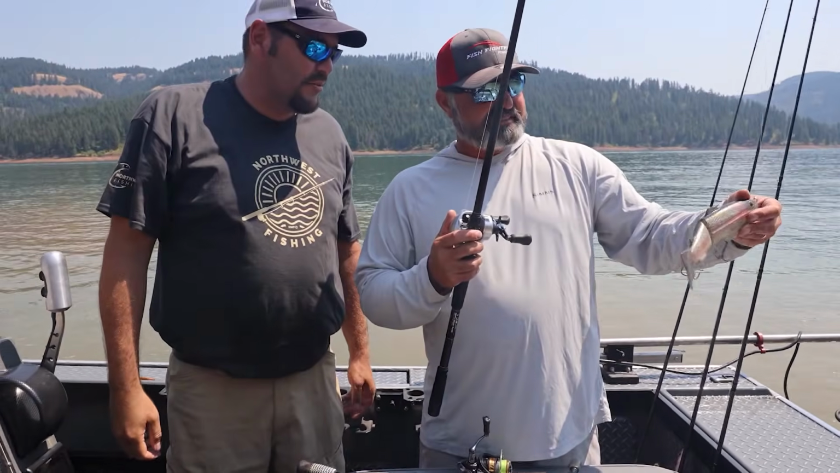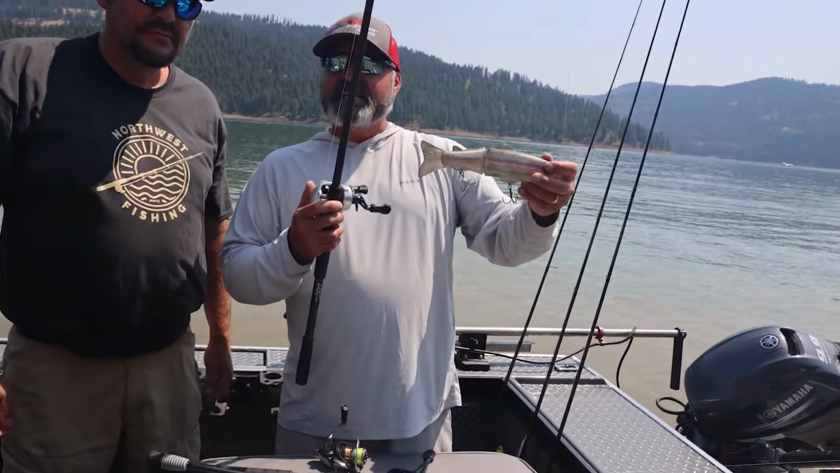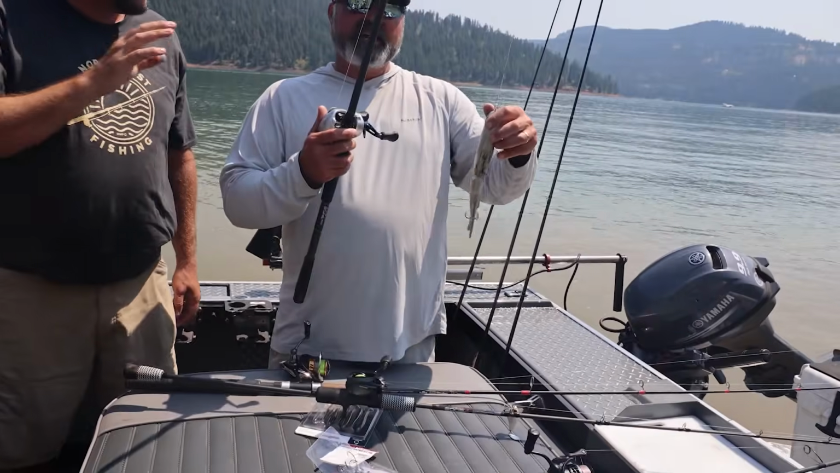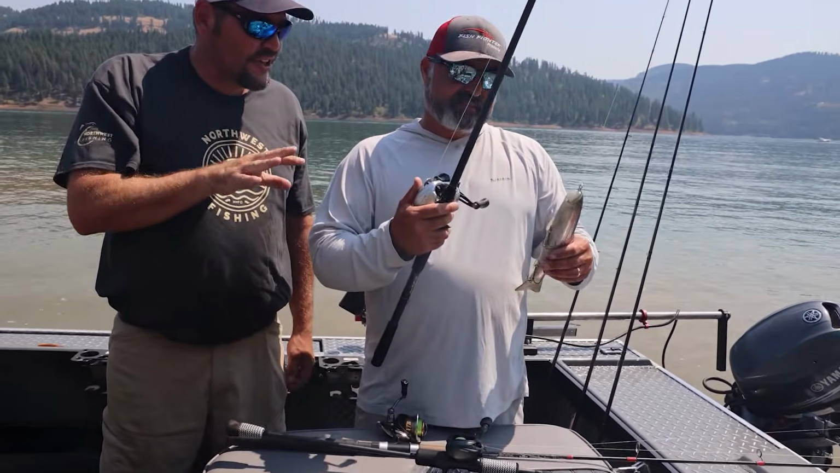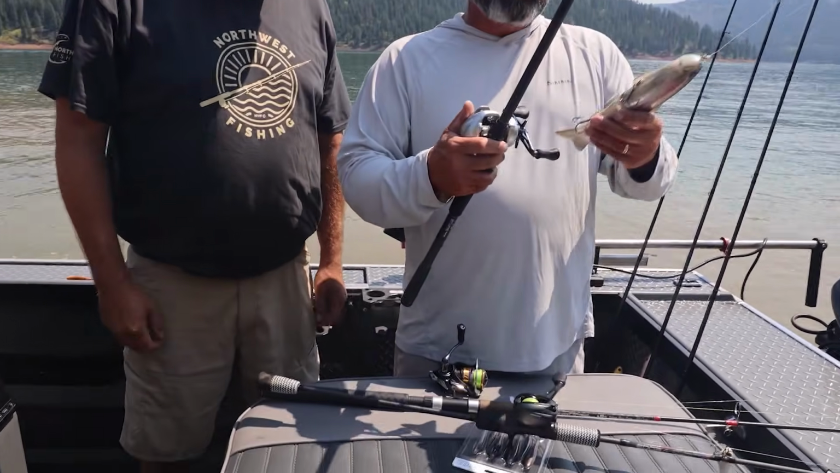That's a rainbow trout. Right. They call this a glide bait. We threw many of these today and we caught nothing on them, but a lot of follows. Yeah, a lot of fish hitting it or following it. Yeah, a lot of follows.